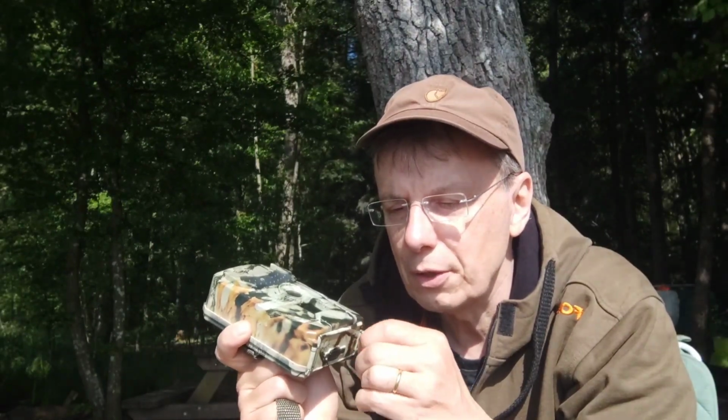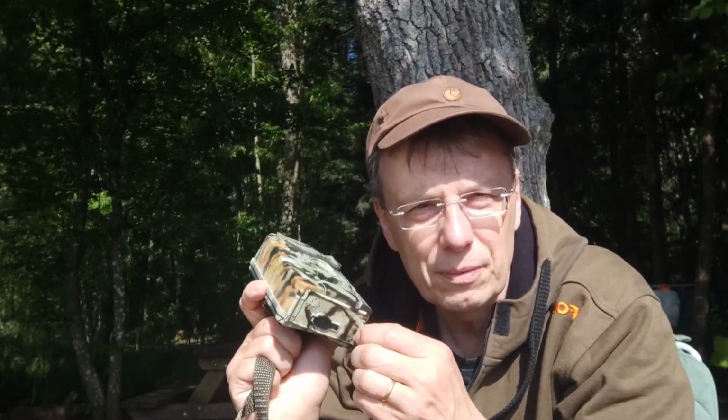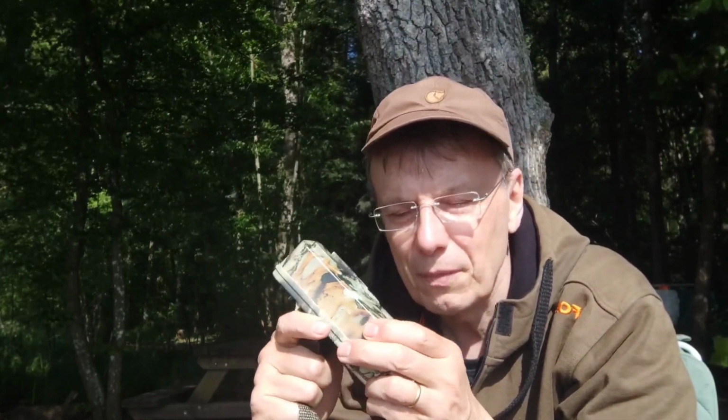That's a little disadvantage, but it's also an advantage because it doesn't need a lot of electricity, it doesn't need a lot of batteries, because the screens do eat electricity and they shorten the life of your batteries.